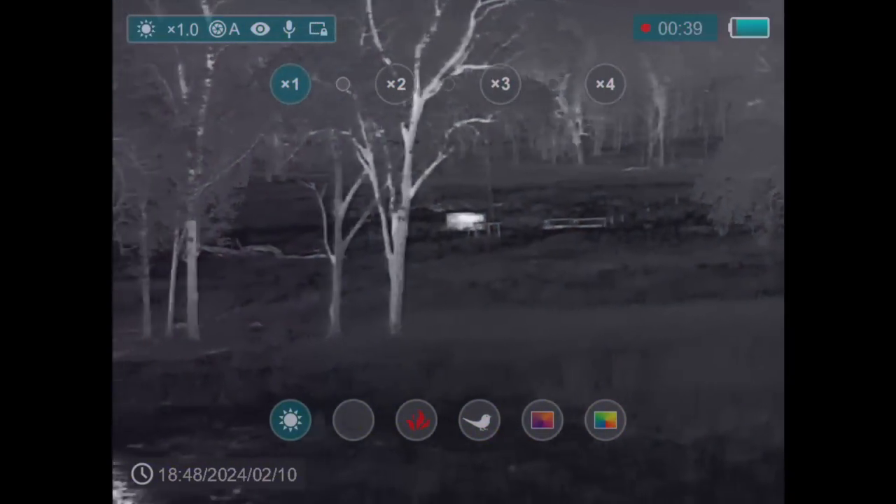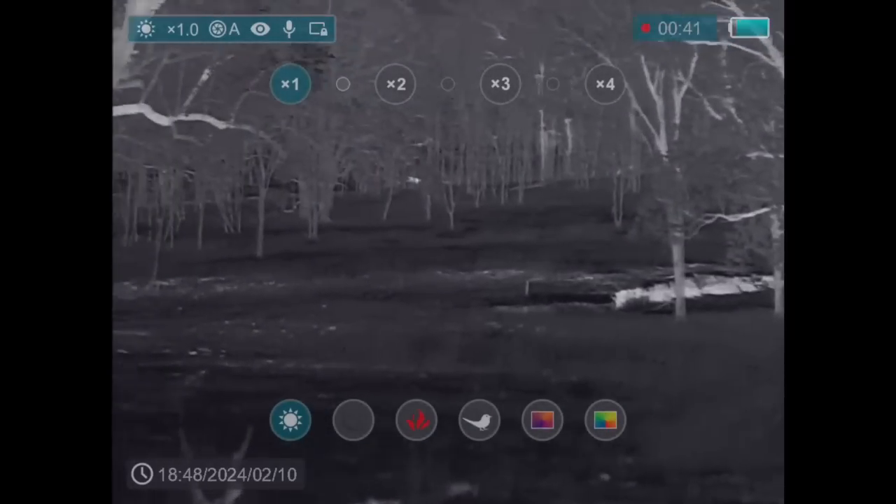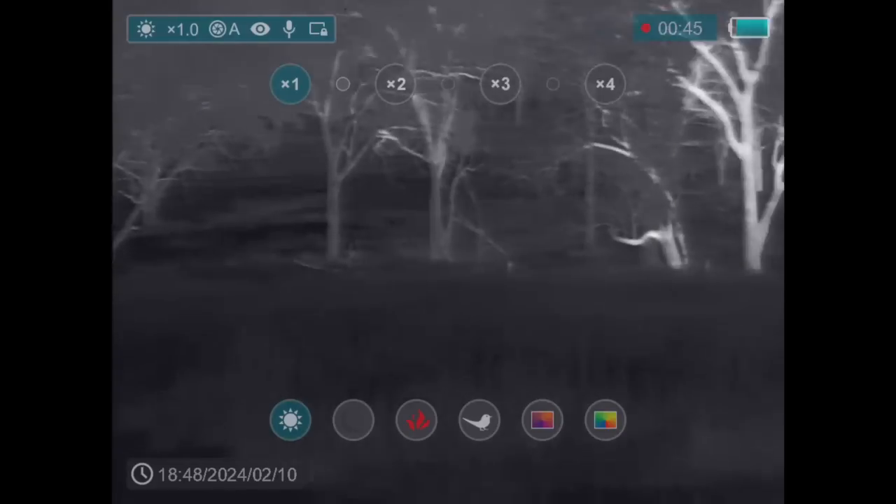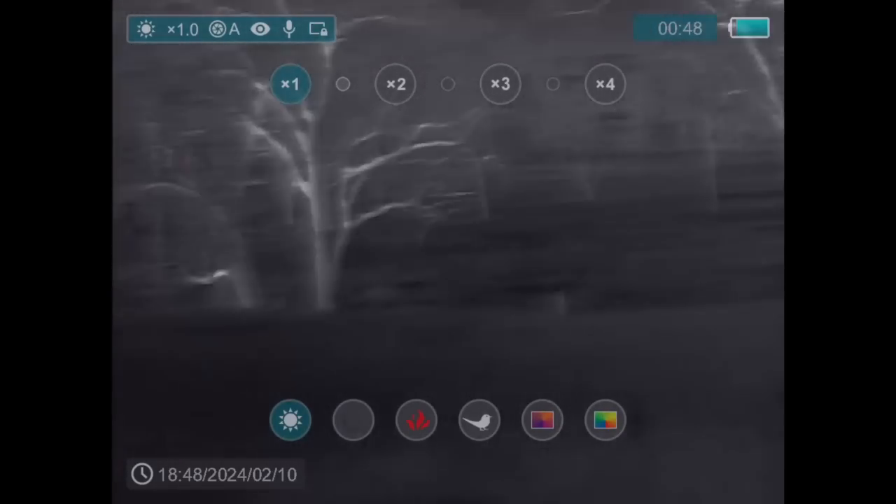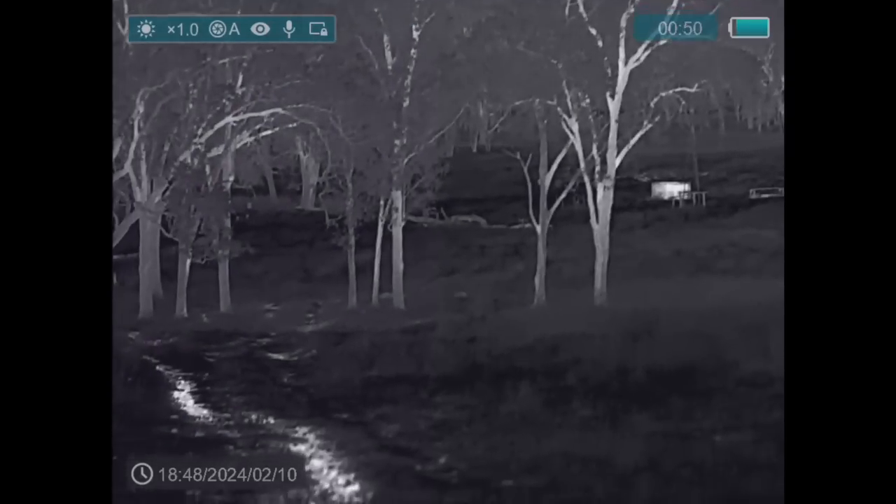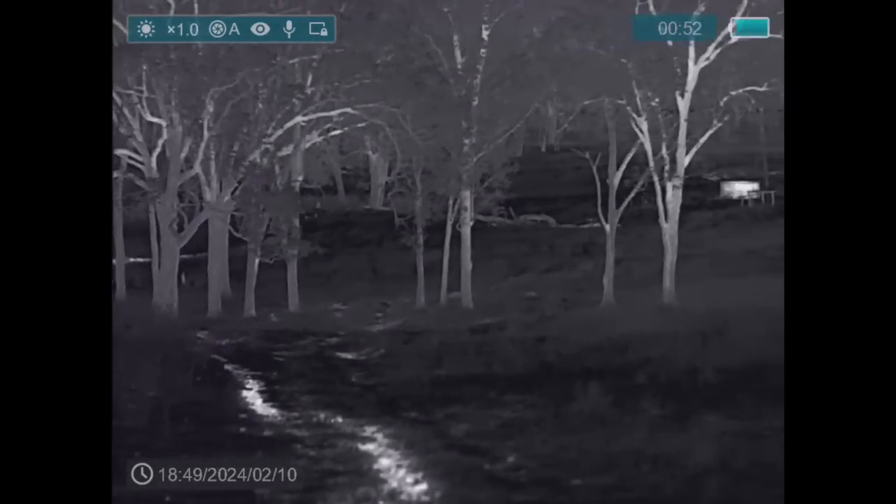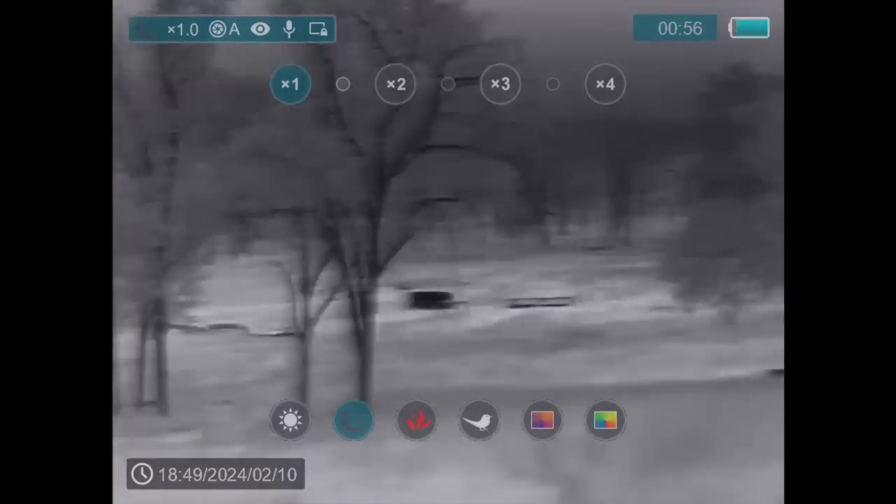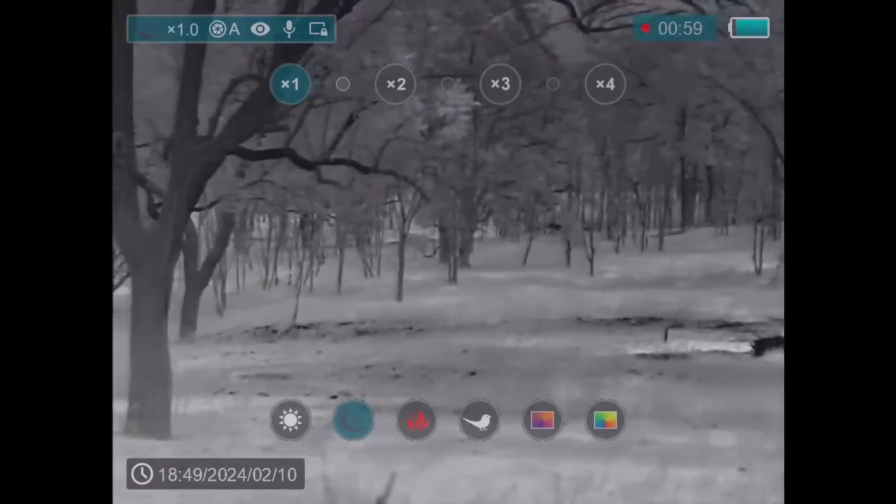I don't like the coloured ones much, so there's white hot. Sometimes I like to switch between both of them a bit, but when there's a lot of long grass, I find you pick out the detail a lot easier. In black hot you just see so much more detail in the terrain.